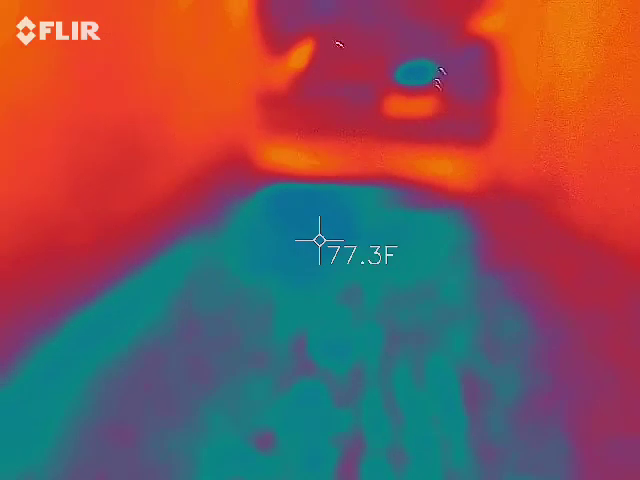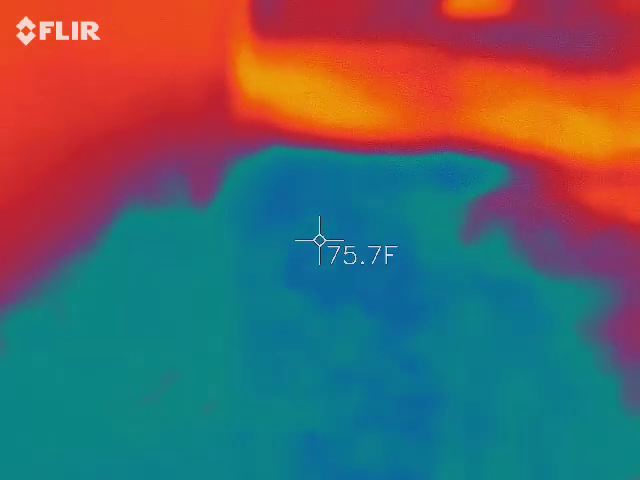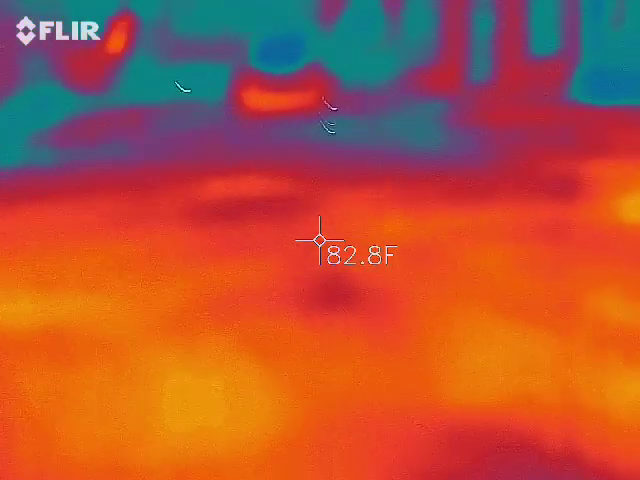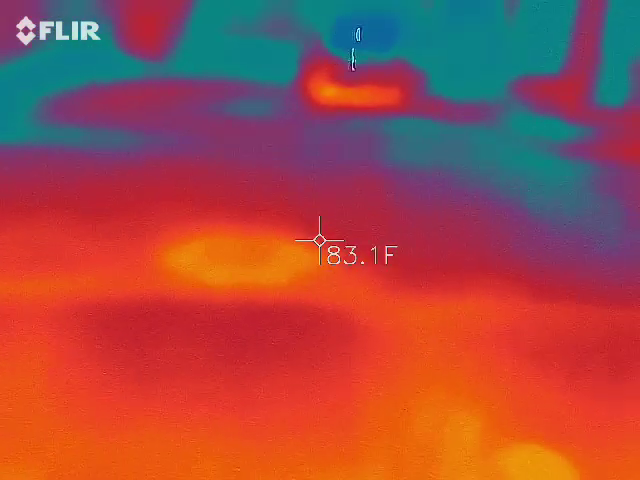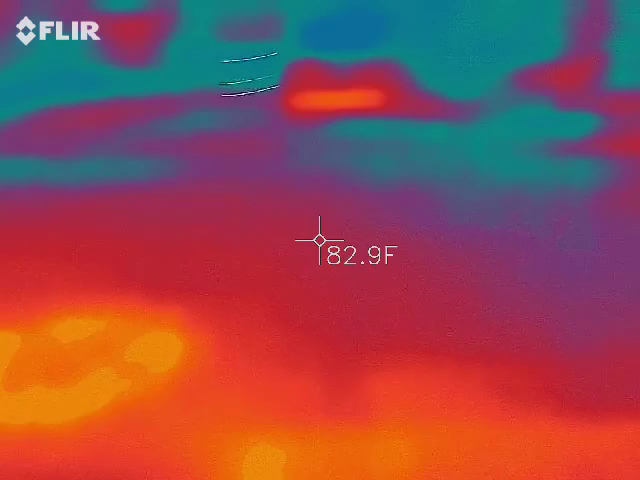Very rad. Okay. And this is a neighborhood. When people actually live here, you can see the TVs winding down from their day.